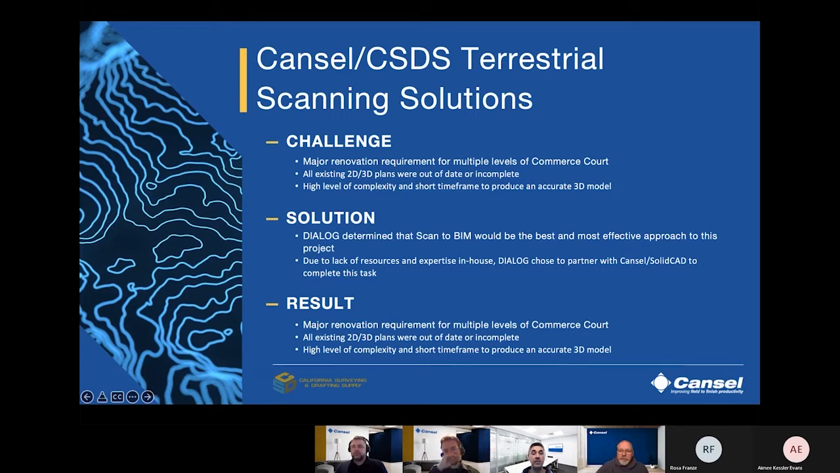Dialogue quickly concluded that a scan to BIM approach would be best suited to this particular project. But due to the lack of resources in-house, the high level of complexity, and the short time frame for the completion of the work, Dialogue chose to partner with Cansel to complete this task.